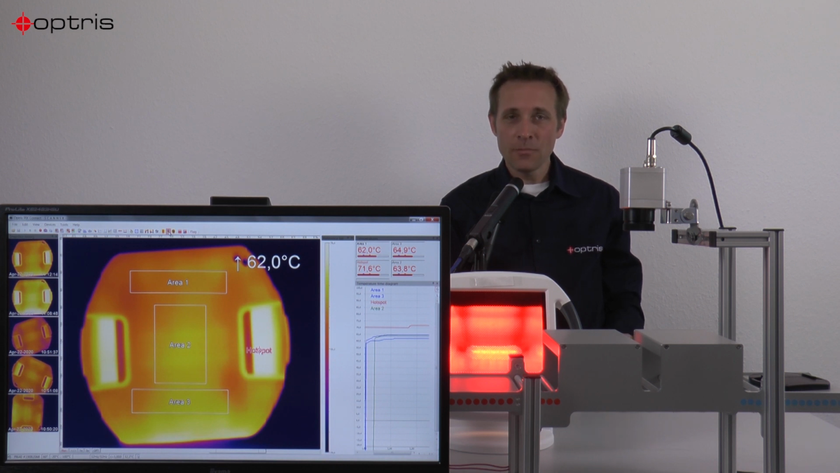So after the scan process, you can open also an image and you can analyze the image later.